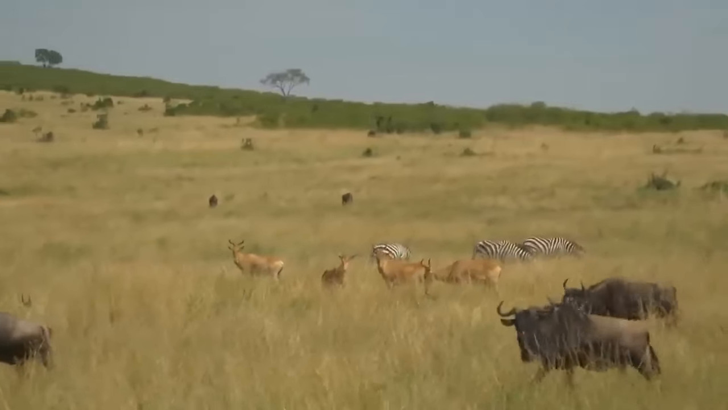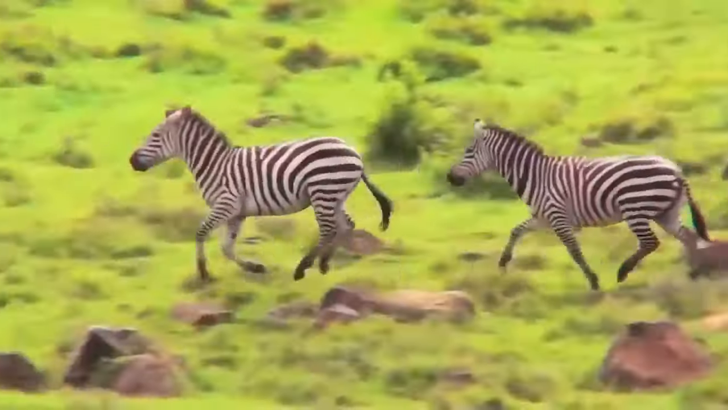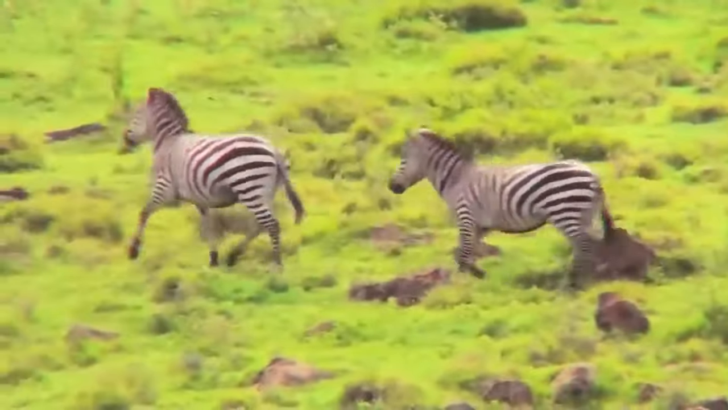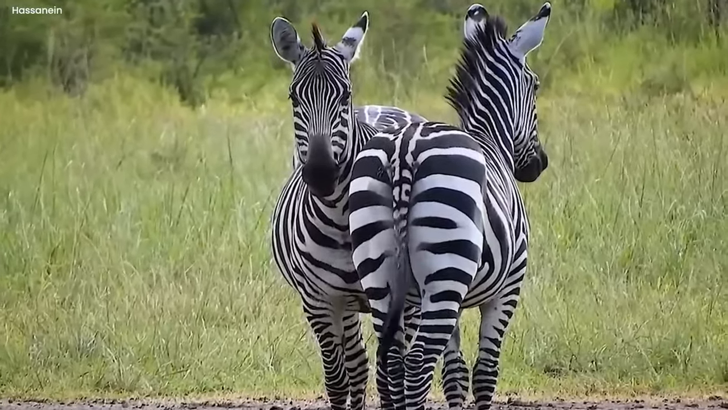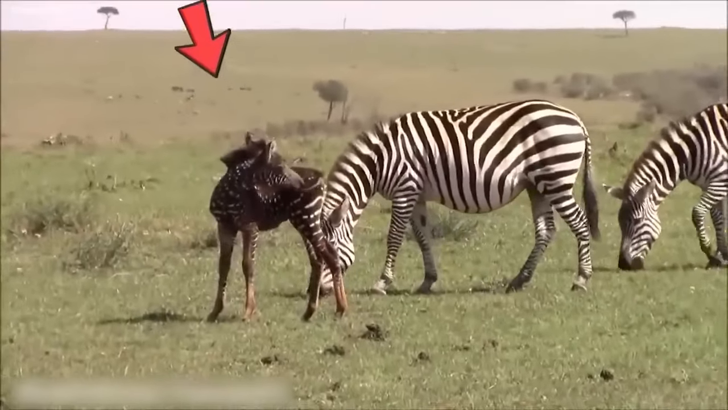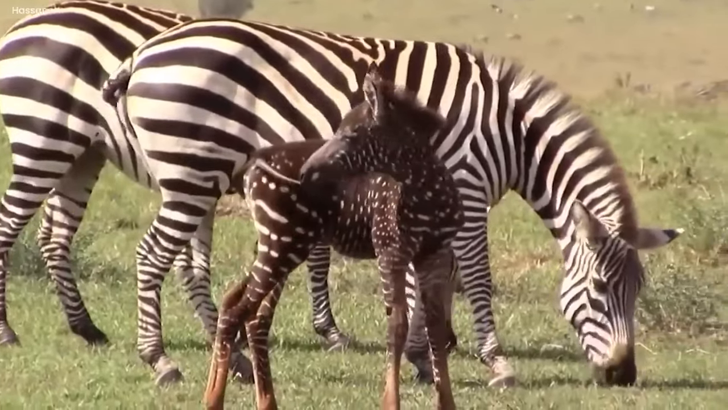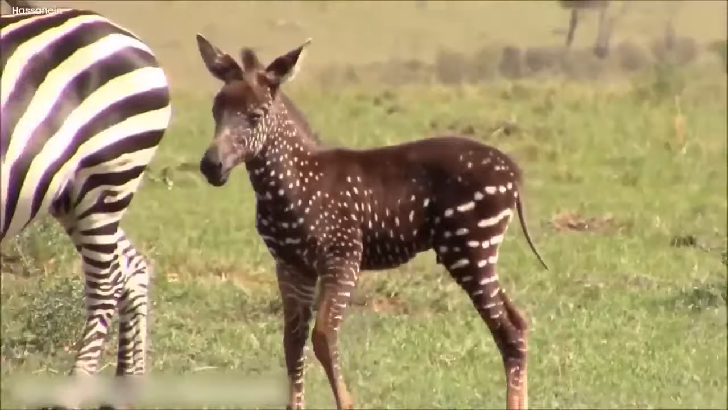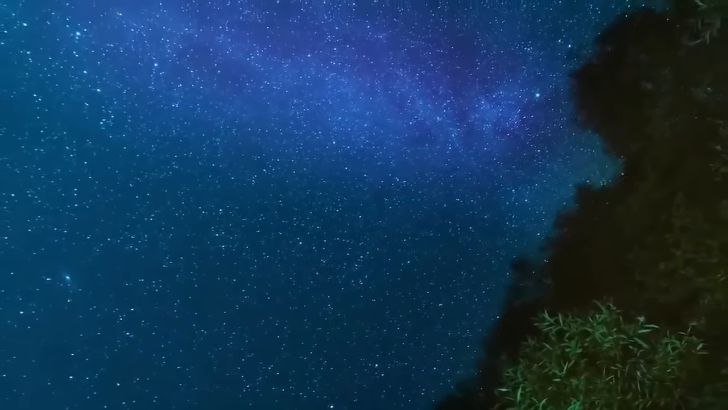Out in the African wilderness, where wild animals roam free, something strange happened. You know, zebras, those horses with black and white stripes. Well, they usually have bodies covered in those stripes, like zebra fashion. But one day, when the sun was shining bright and the grass was green, a baby zebra showed up, and it was different from all the others. Instead of having neat stripes, this baby zebra had a coat that was almost all black with just a few tiny white dots. Imagine looking up at the night sky and you see just a few stars scattered here and there.